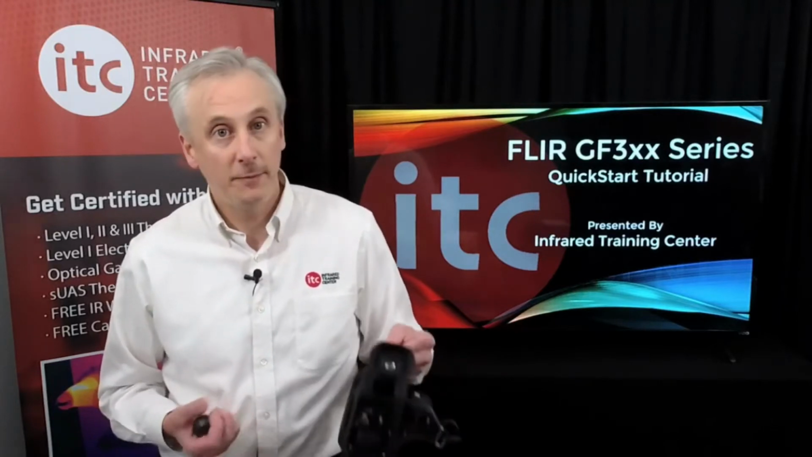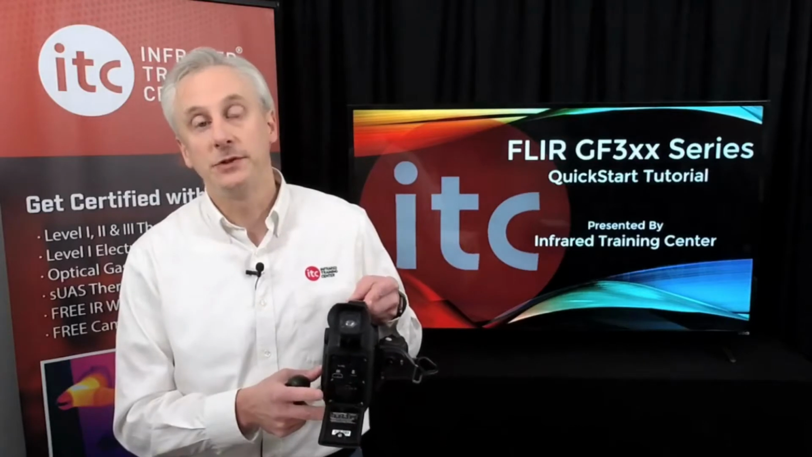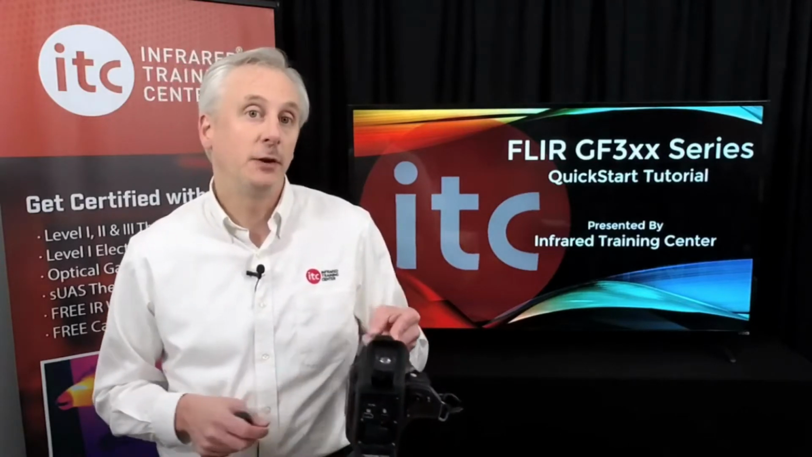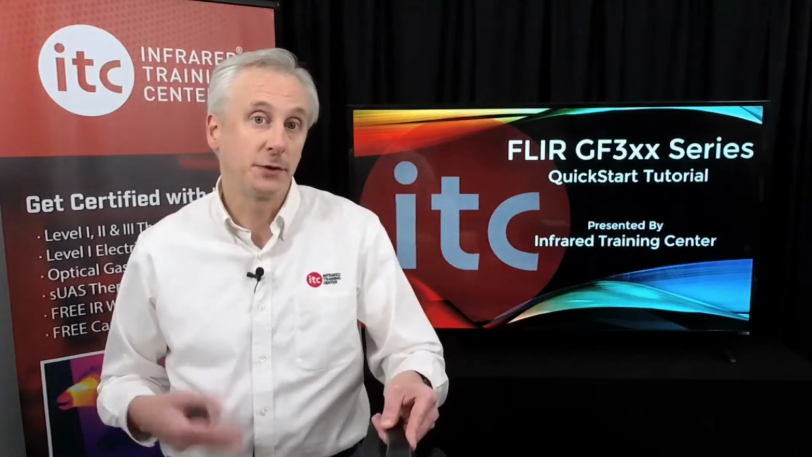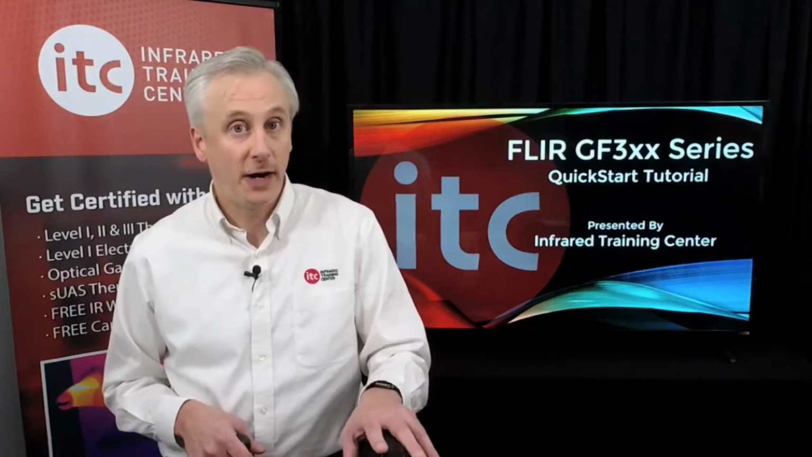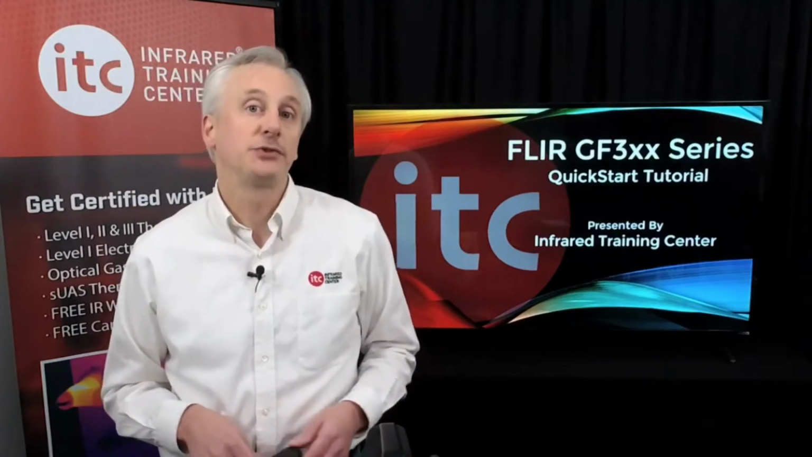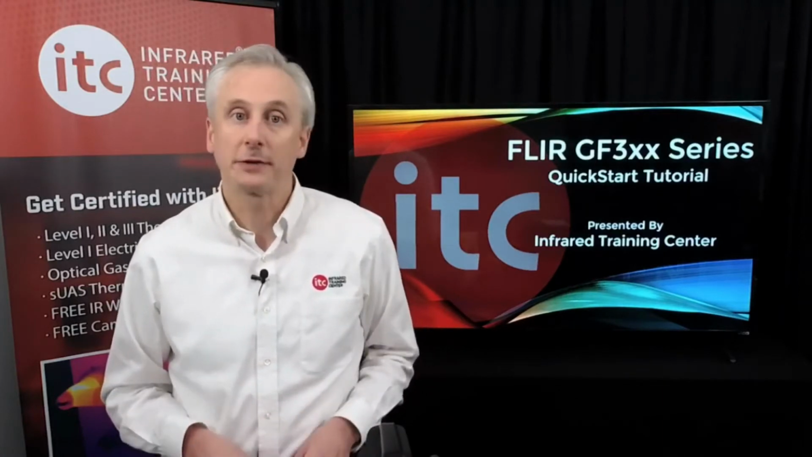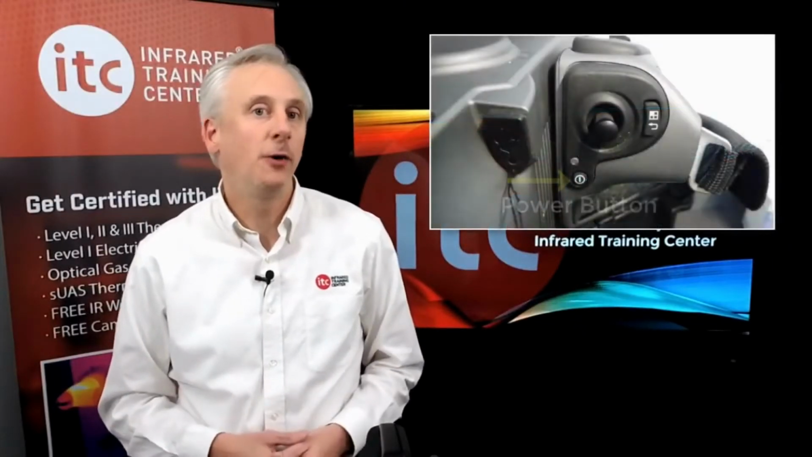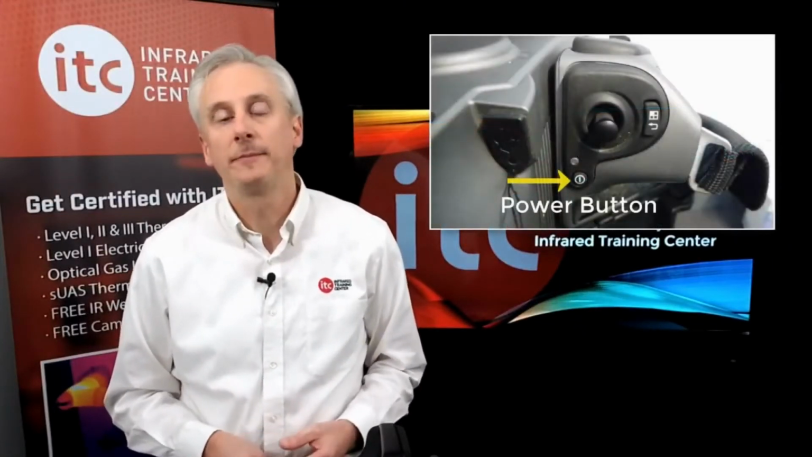On the back of the camera, you'll also find the USB port, which is used for downloading images to the PC and streaming video to our PC software, such as FLIR Tools Plus and Researcher. You'll also find an HDMI port for streaming video to a TV or projector. Once the batteries are charged, go ahead and install one and power up the camera.